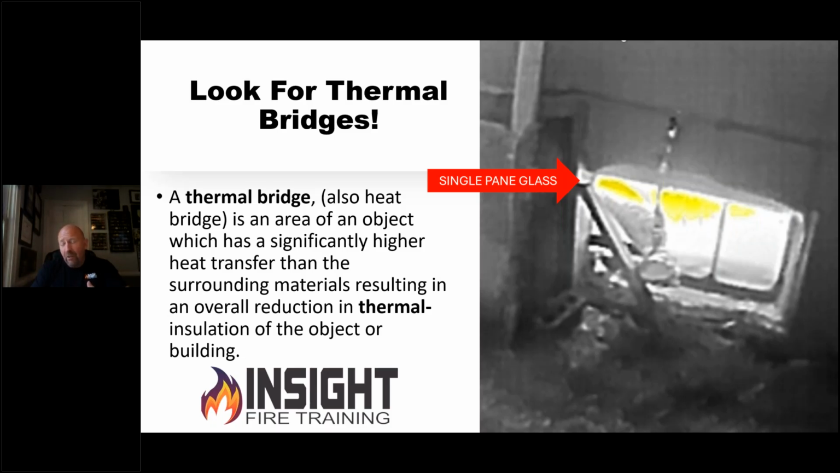And in this case, the old thing, oh, you can't use a thermal imaging camera to see through glass. Well, it doesn't see through anything. But there's a reason, ladies and gentlemen, we don't put single pane glass in new homes today. Because single pane glass does not stop your precious hard-earned money from going straight out the window. Energy transfer goes right out or right in. It doesn't reflect the energy. That's why when you look at windows, it says low E glass. Nobody reads the E part, E for emissivity.